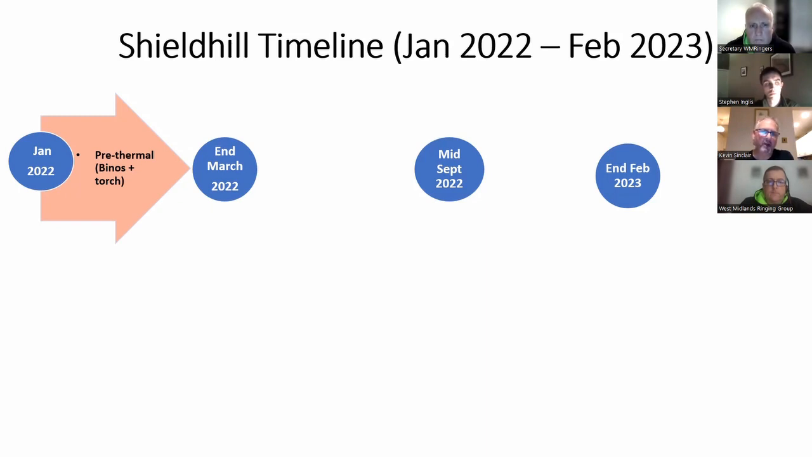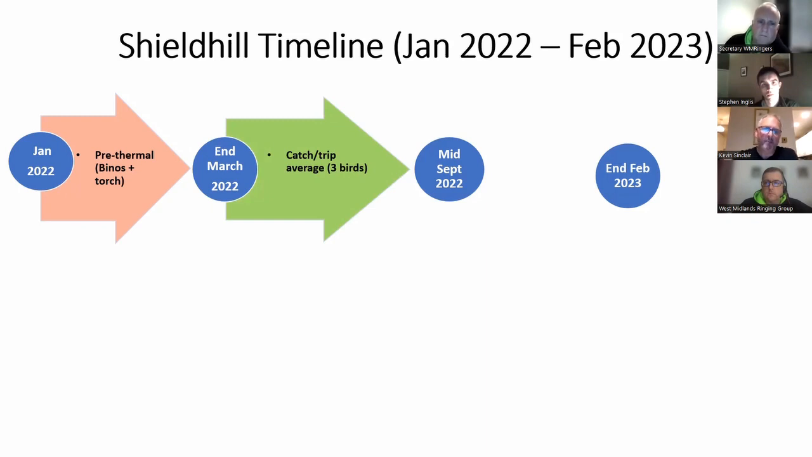And really, we were covering quite a vast area. Now, the site is 120 odd hectares. It's a big old site. And you can imagine tramping over that is quite a substantial amount of ground to cover, particularly when you're relying on eye dazzle to pick up birds. So we carried that on until the end of March 2022. And at that point in time, our catch per trip average was about 3 birds. And as I say, a mixture of woodcock, jacks, and some common snipe.